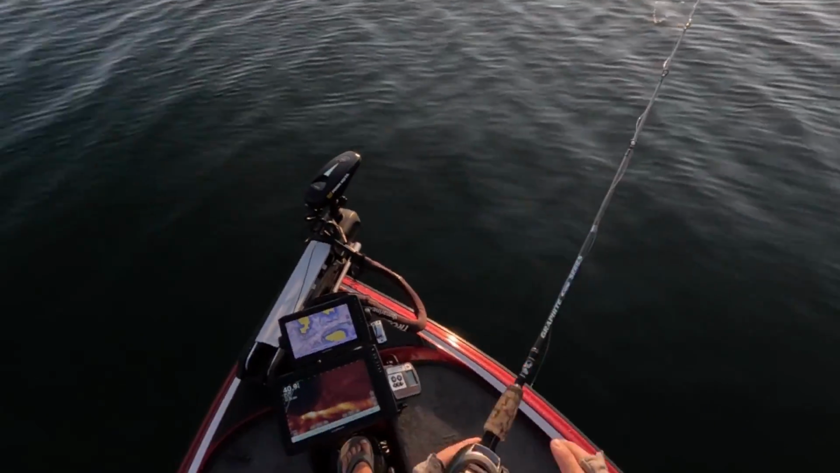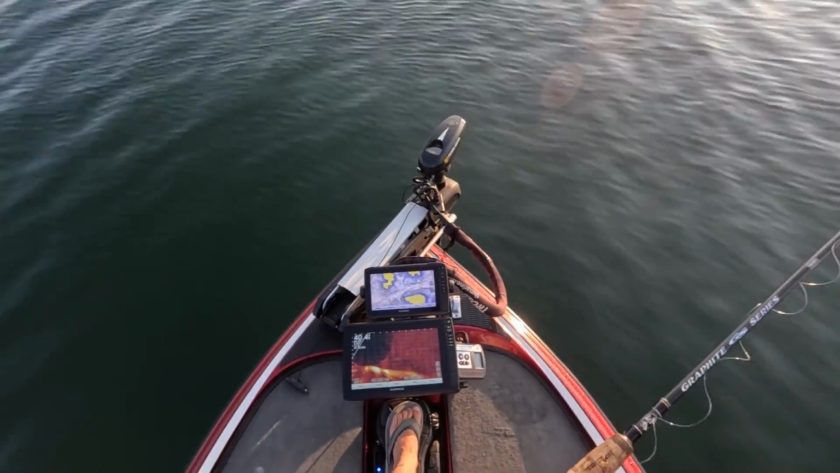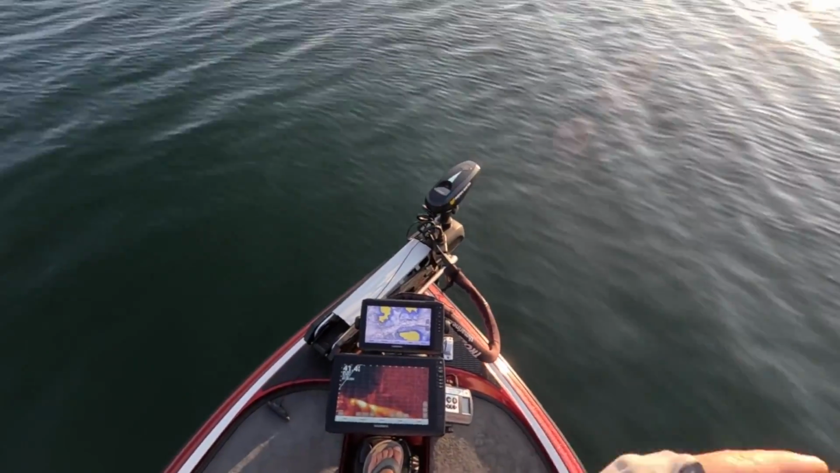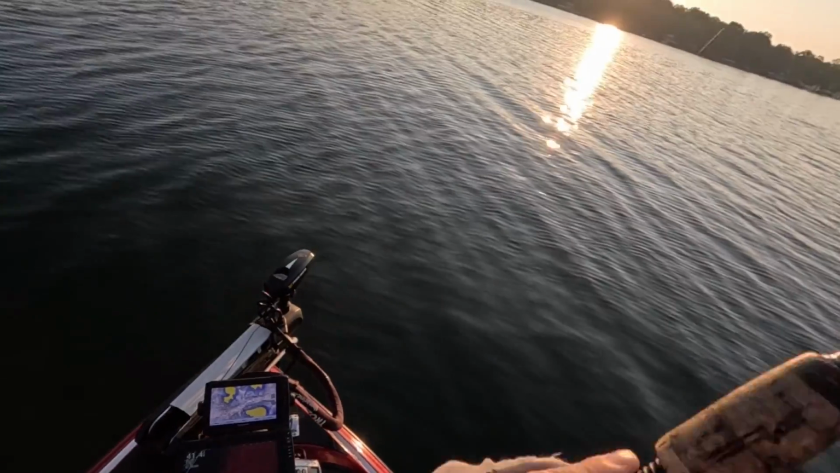See if we can see him come up and come over and hit it. That was a carp because that was more of a jump up and a splash. Oh, he had it on the fall.